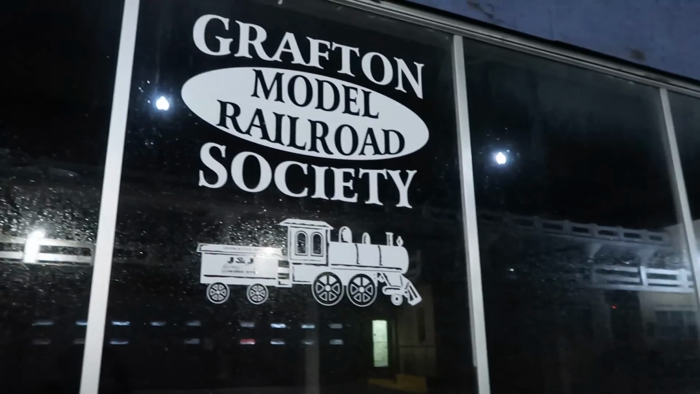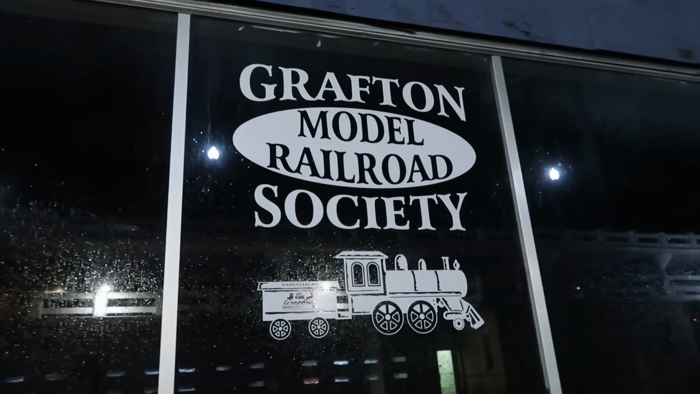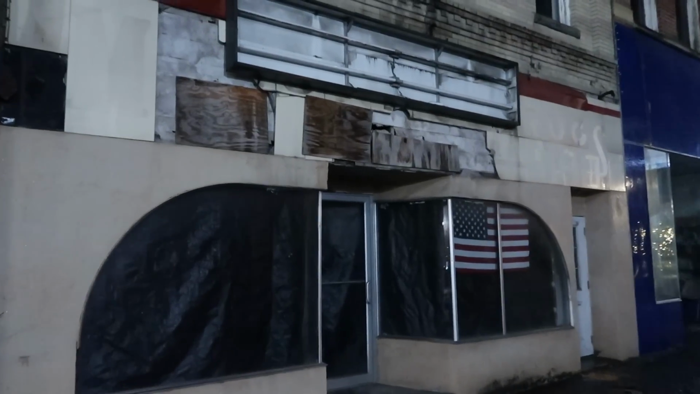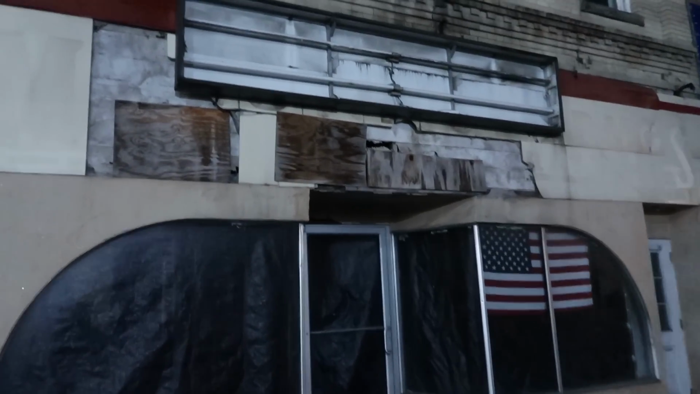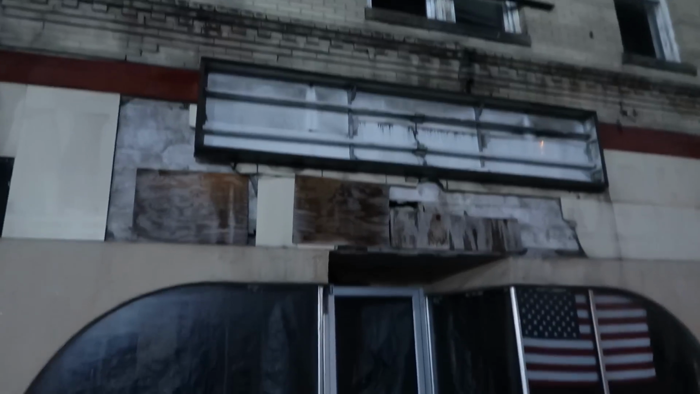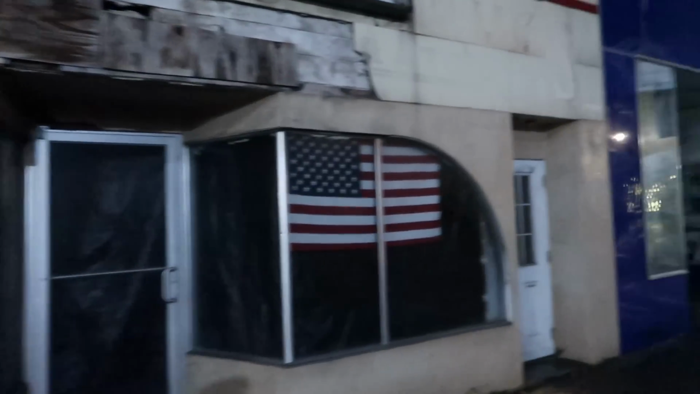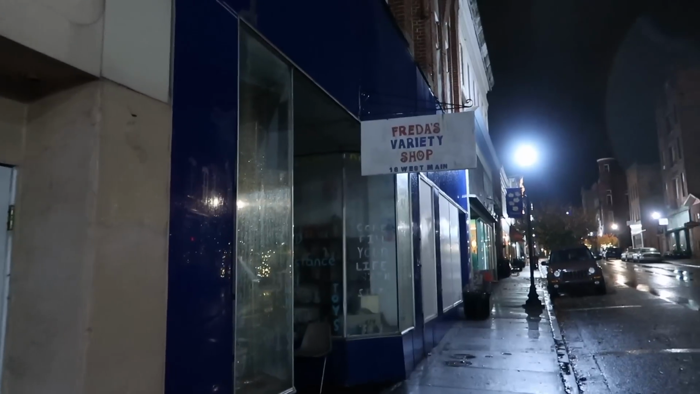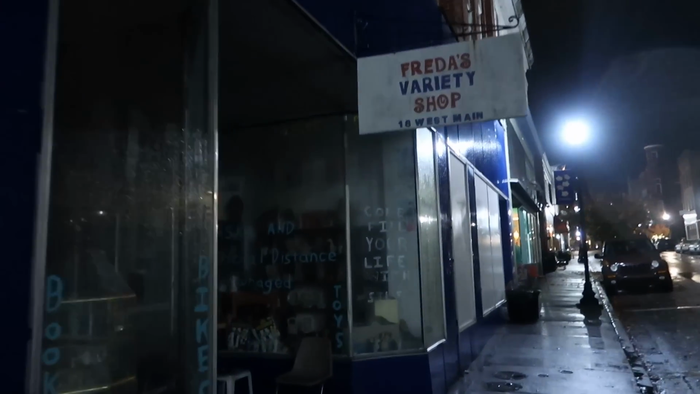Here's the Grafton Model Railroad Society. I don't know if we can peek in there. Oh, I was hoping there'd be a bunch of trains in there. Looks like it's completely empty except for that sawhorse. Yeah, looking at some of these shops along here, I don't know what this was. This is closed down.